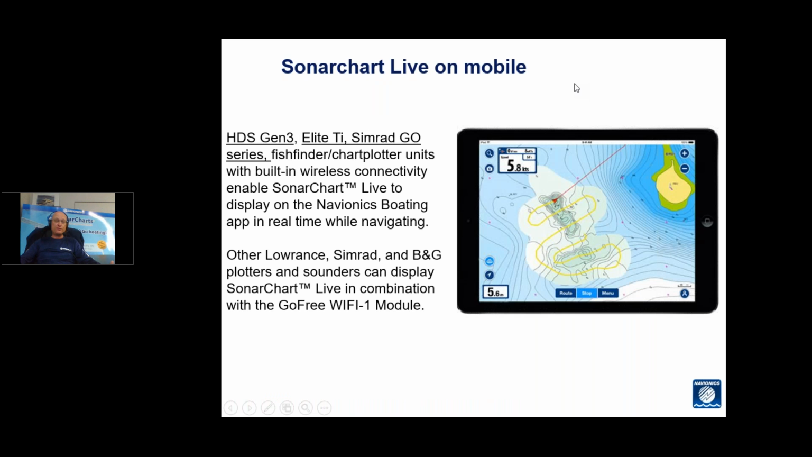Sonarchart Live on mobile. This is another feature with these units because they're Wi-Fi enabled. You can actually do Sonarchart Live on a mobile device. So you connect via Wi-Fi your mobile device to the chart plotter or the fish finder, and it will then allow you to do Sonarcharts live on the tablet or the iPhone or however you want to do it, whatever device. And it works exactly the same way as how it works on the fish finder or chart plotter screen.